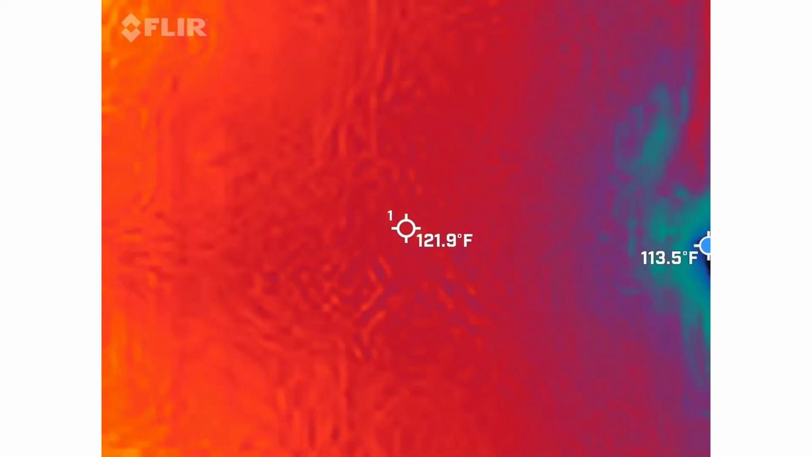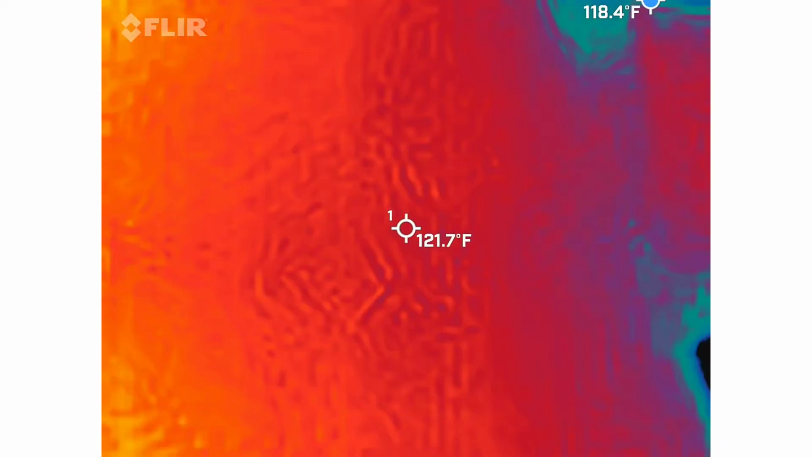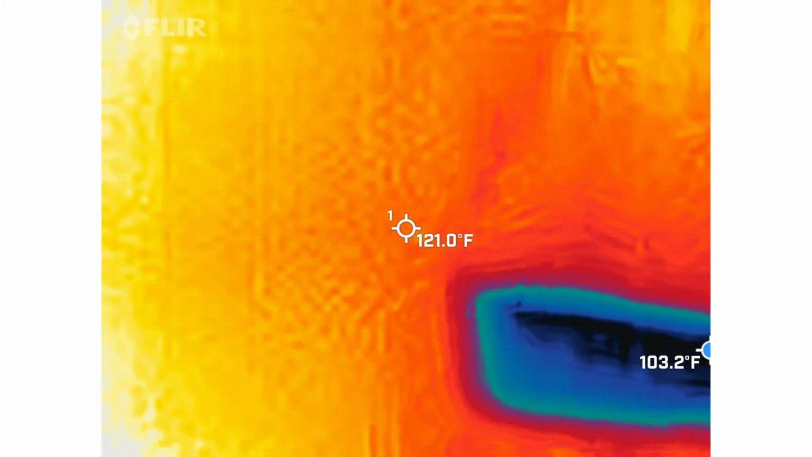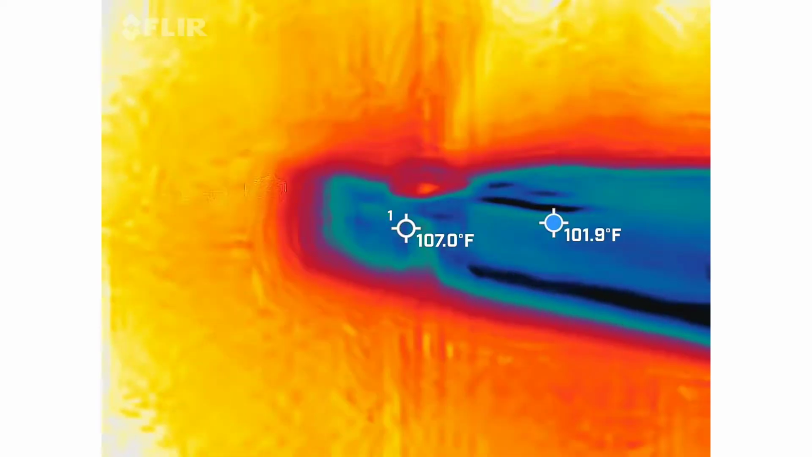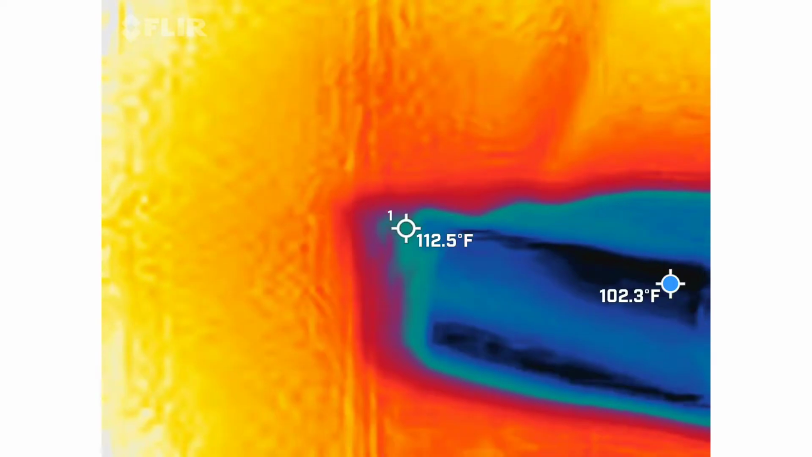The other thing you're going to try to do is keep the sky out of view. The reason why is because that blue dot goes straight to the sky looking for a surface. There's obviously no surface up there. Some places that's going to be impossible. Just try to do your best.